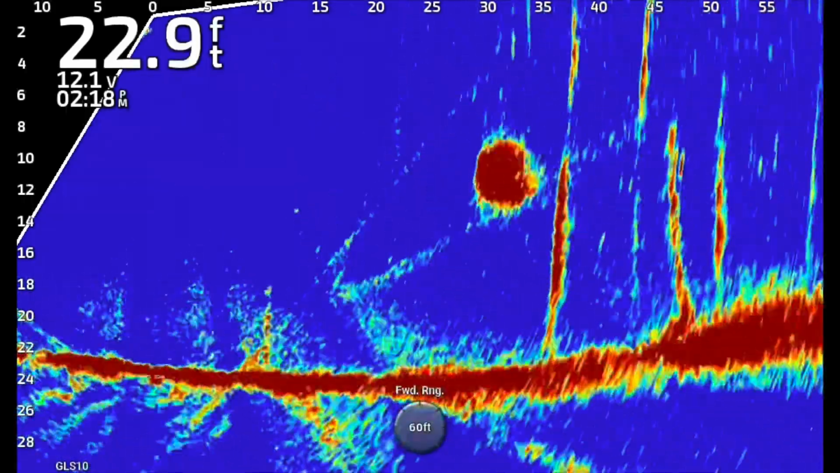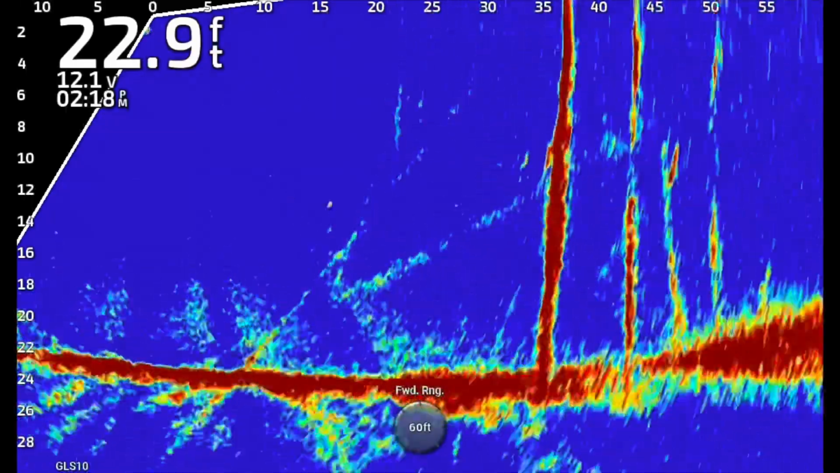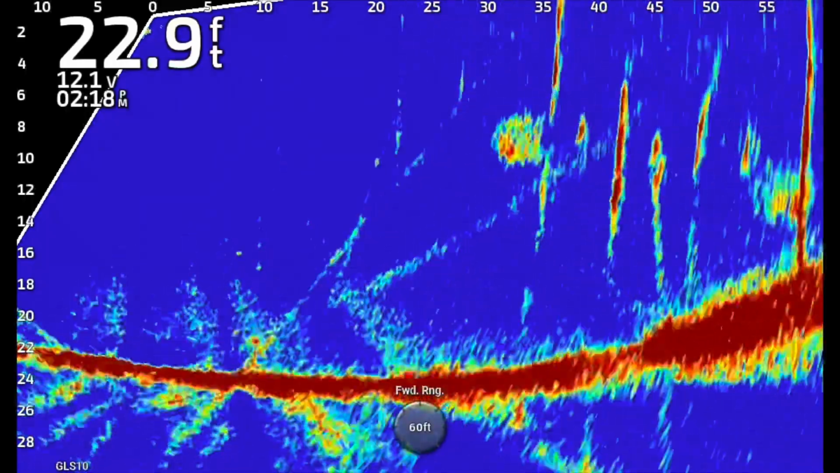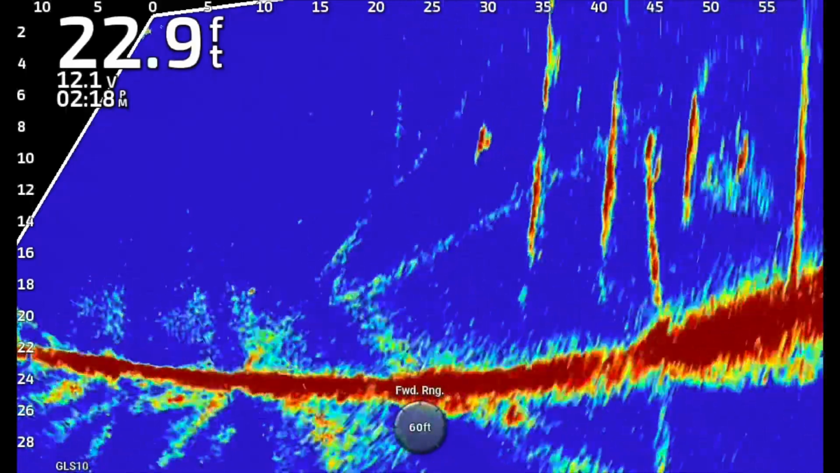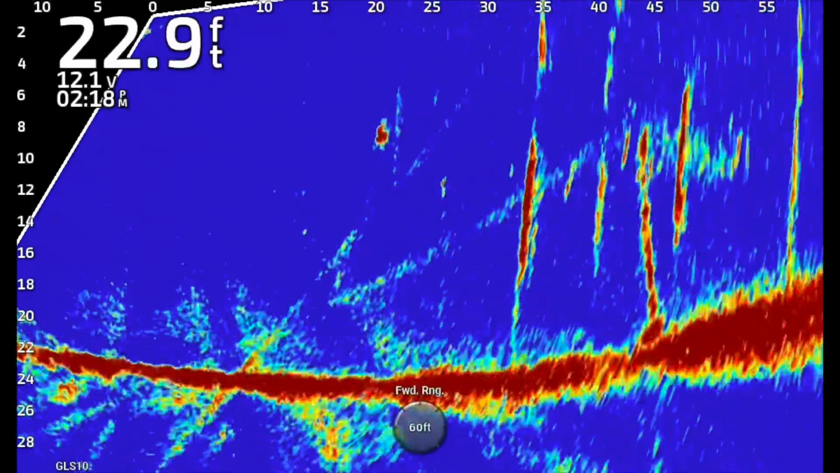There's those bubbles that I was talking about. Big old ball of shad, some around some bridge pylons. Looks really good. Remember when I told you about blue is that when you see a good strong return, it has that red core to it. Now look at that A-rig coming back beautiful.